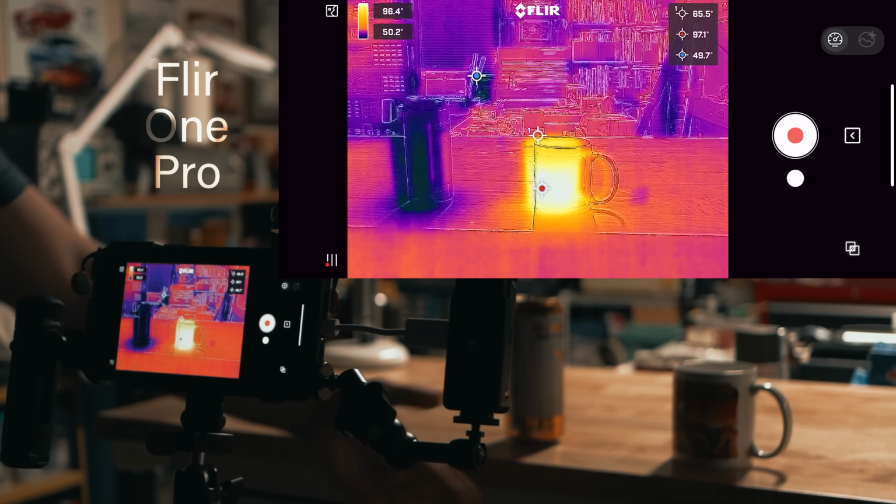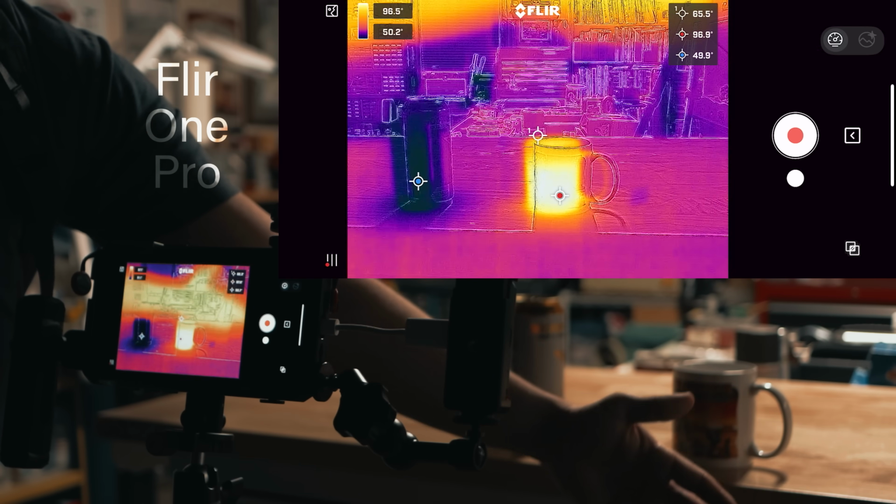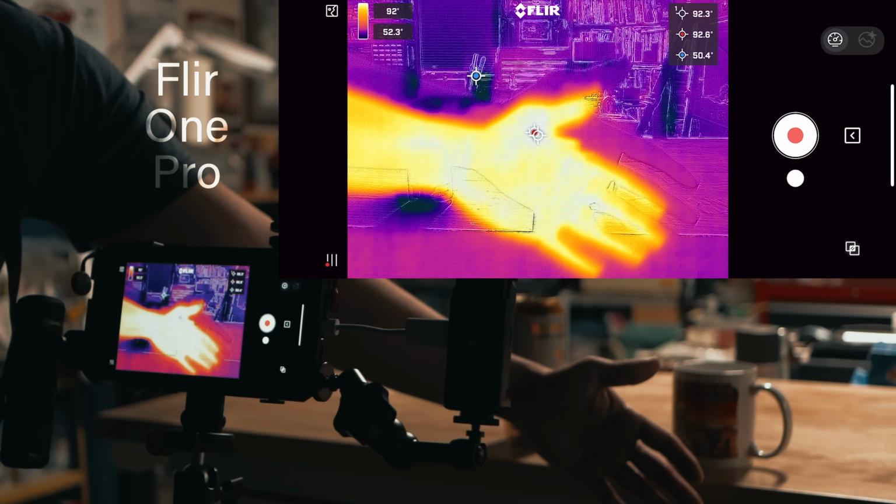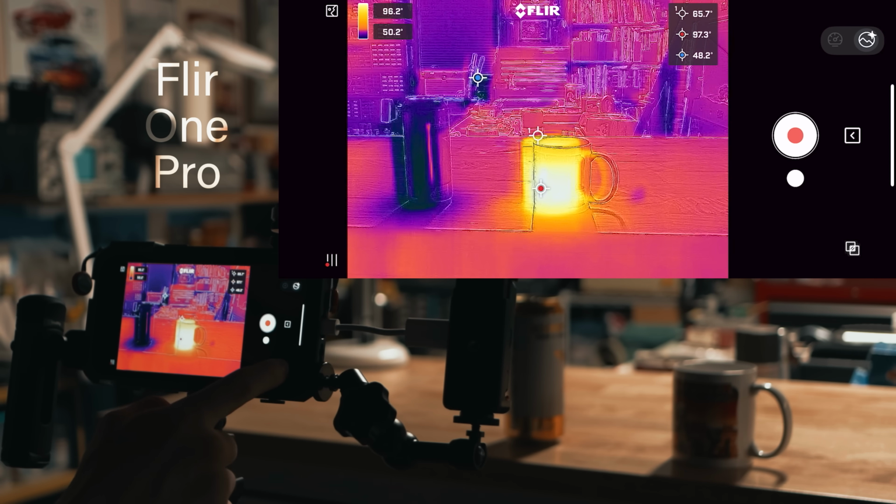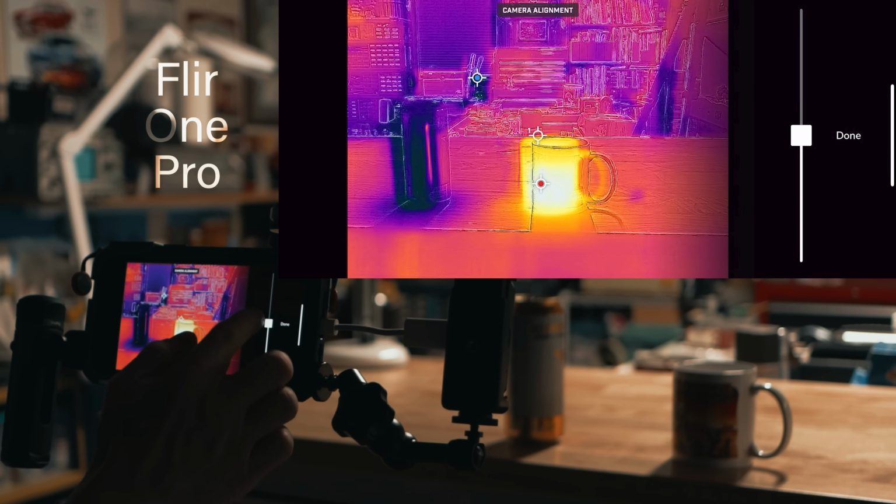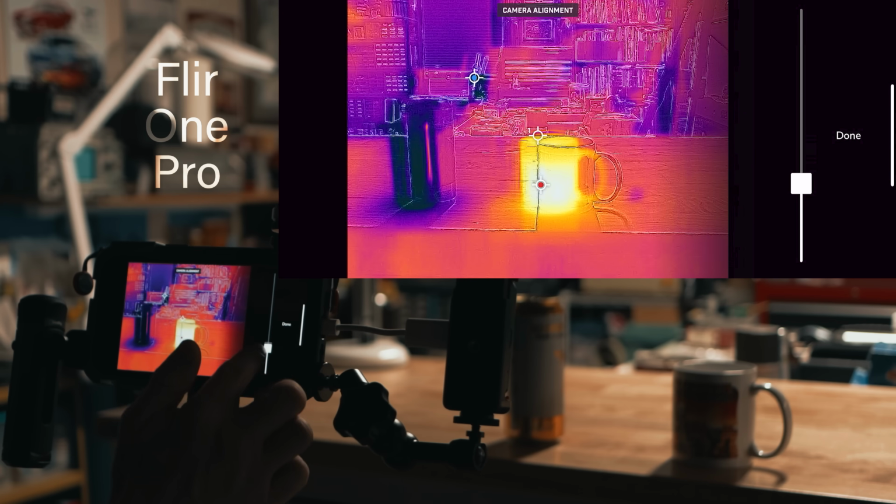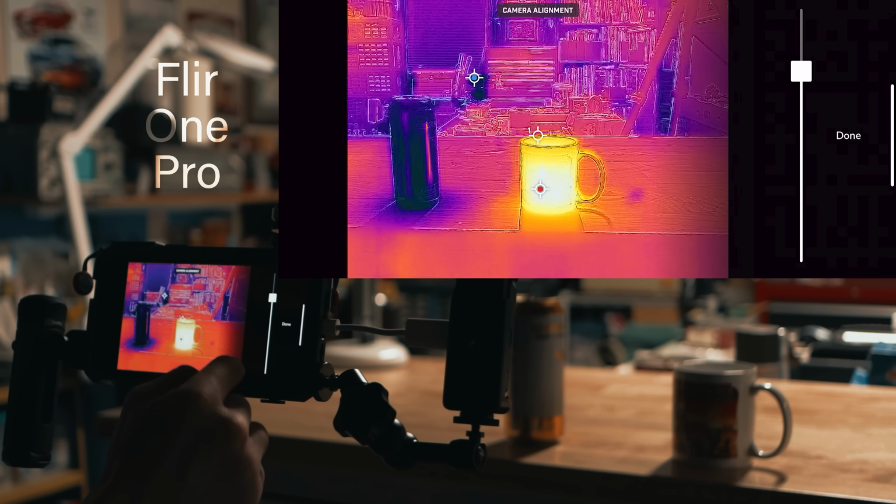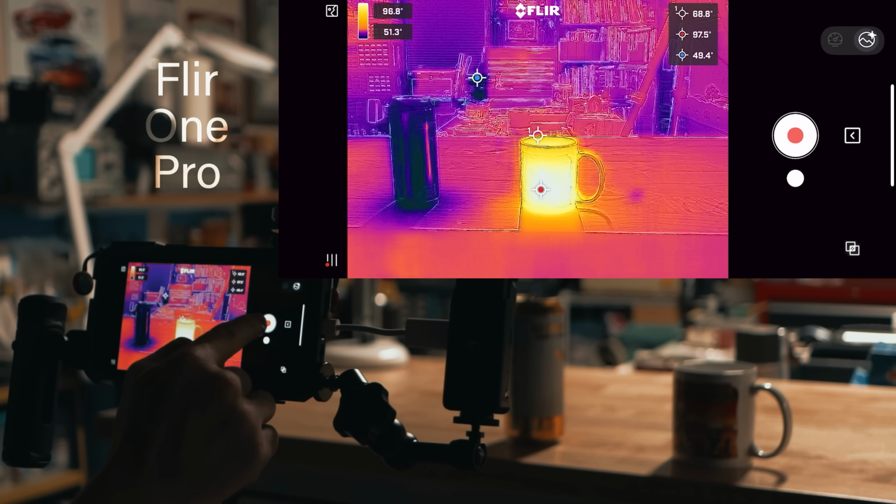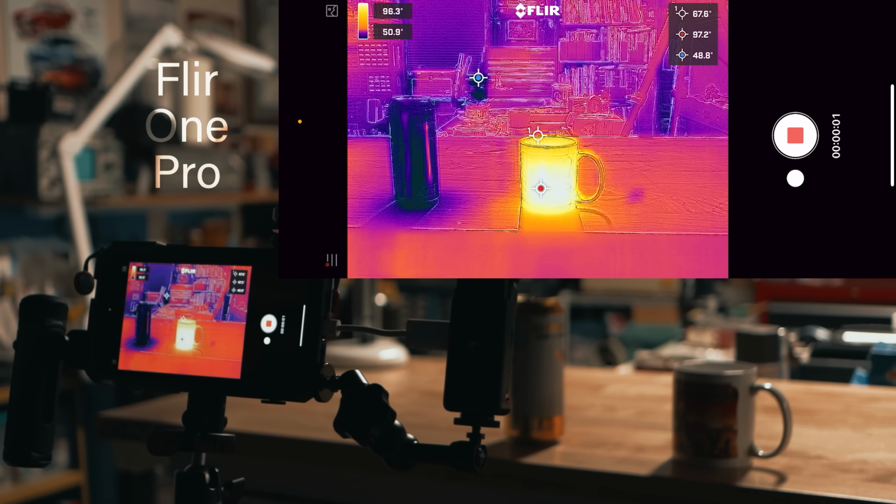Let's see. It's a little faster maybe. But it doesn't look as good. And then let's check out this button at the lower right end. Oh, this is the camera alignment. See, now we can align the images, but it'll change depending on how far away stuff is. And then of course, we're on video mode, so we can take a little video.